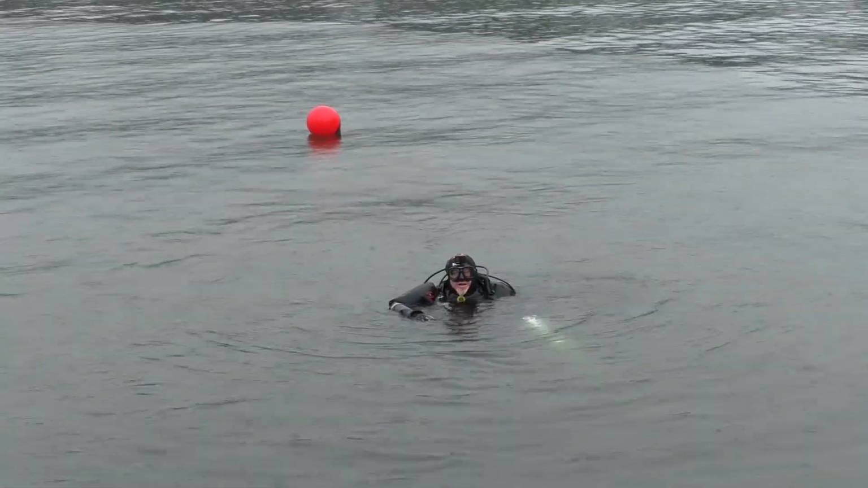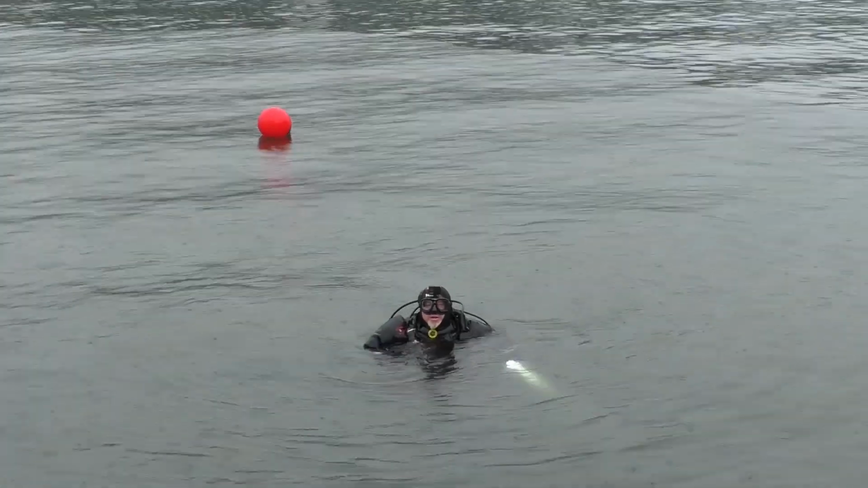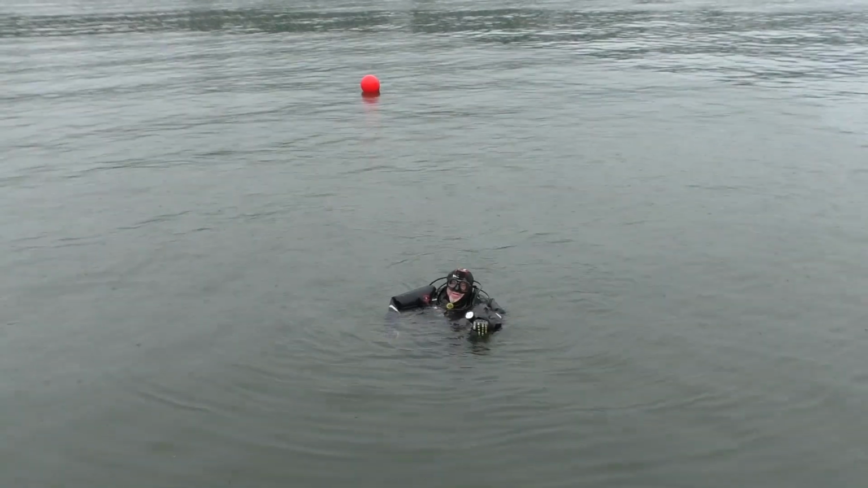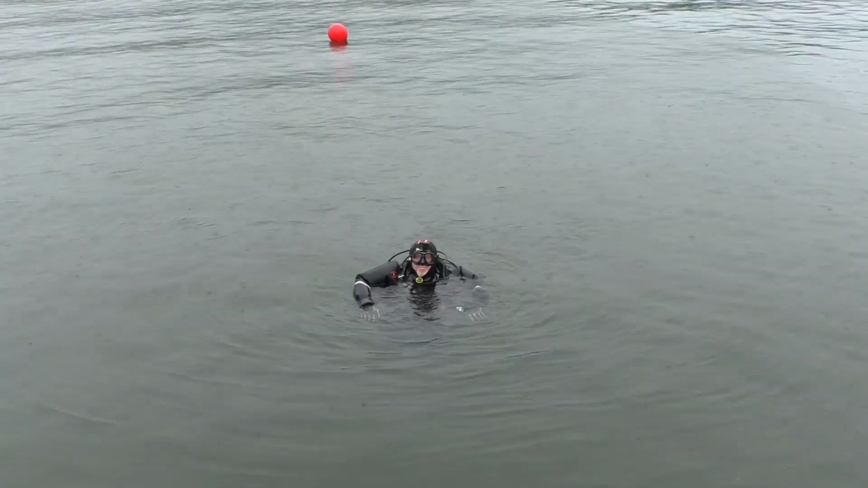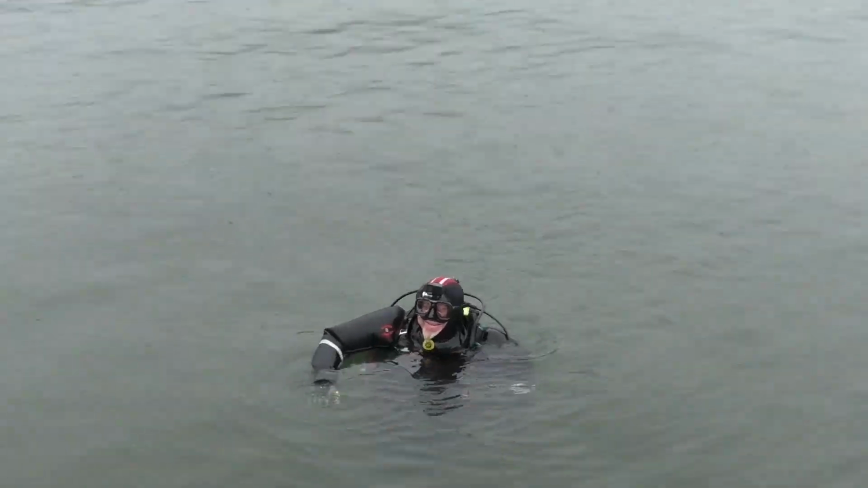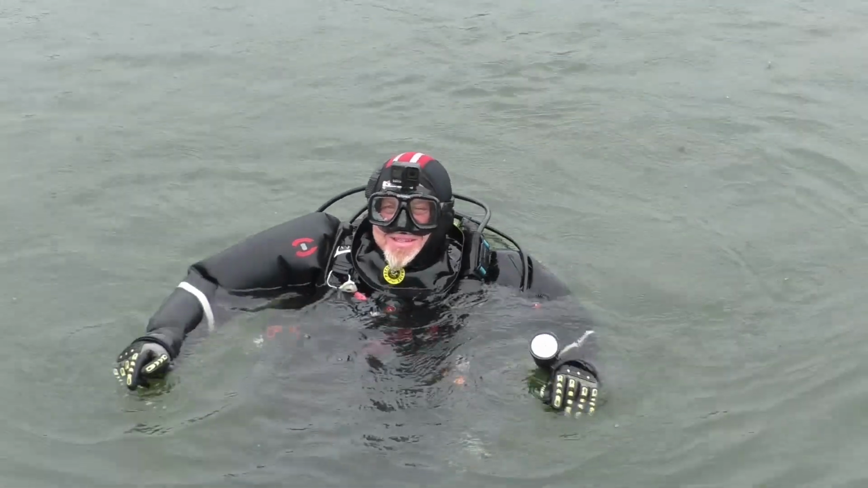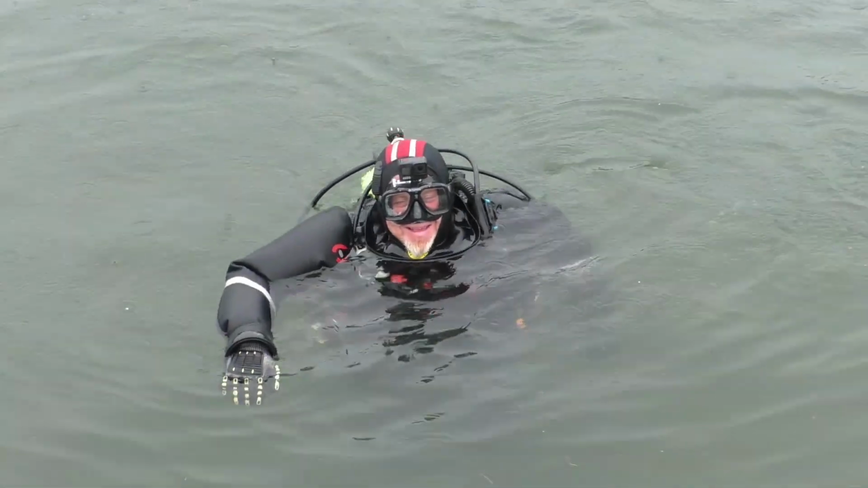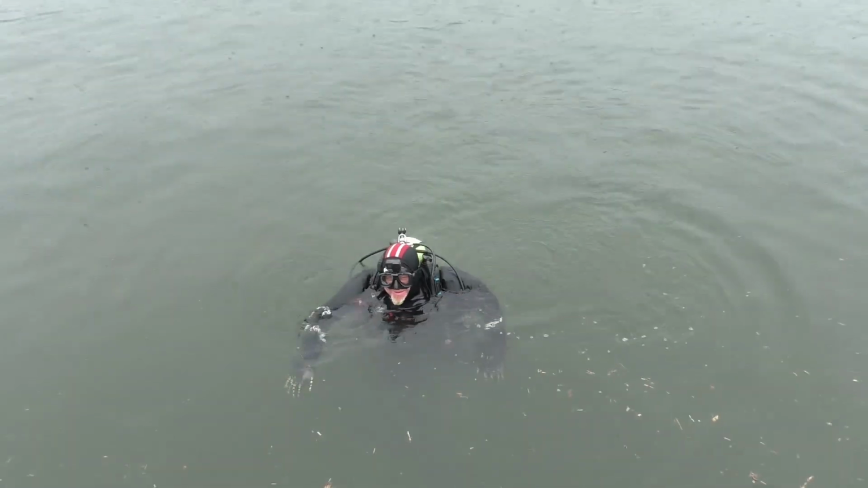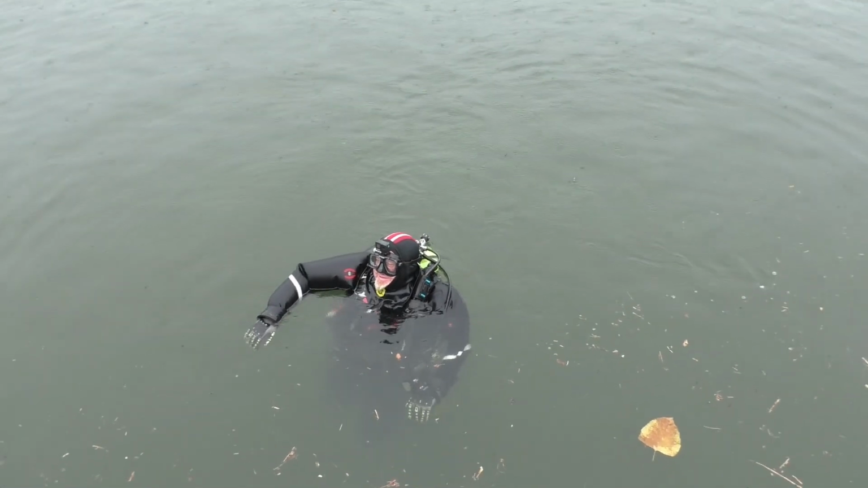Good visibility? Good enough. There's no current. That's surprising. Hey, you know what it did look like though underwater? Pink. Did it? Yeah. First thing I thought about, I was like, oh, it's a pink car. And I was like, that means it's red. It has to be red. Could be pink. No, probably not. That's a red. Nice red metallic color.